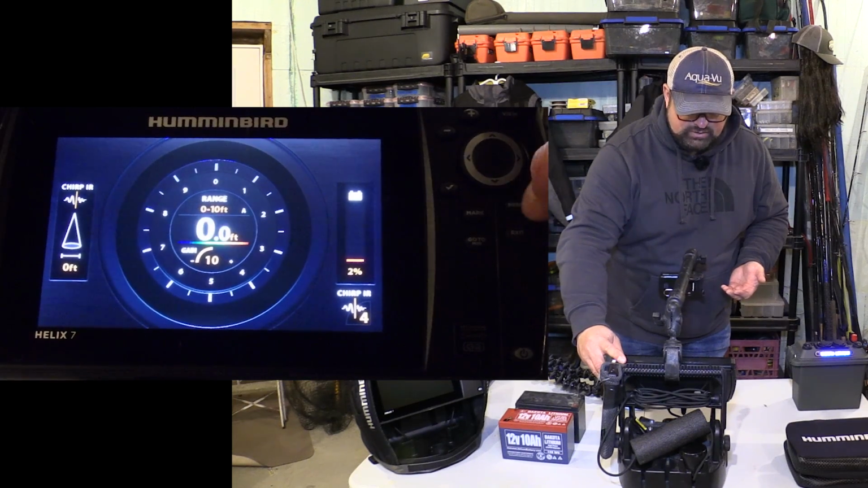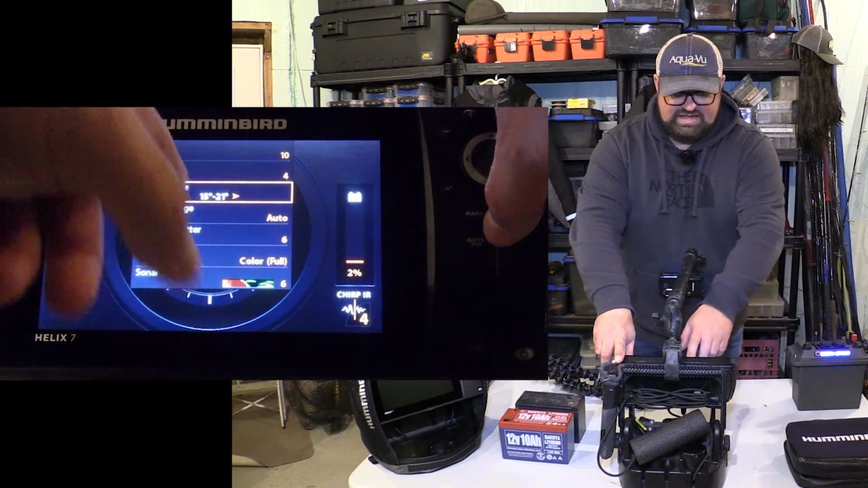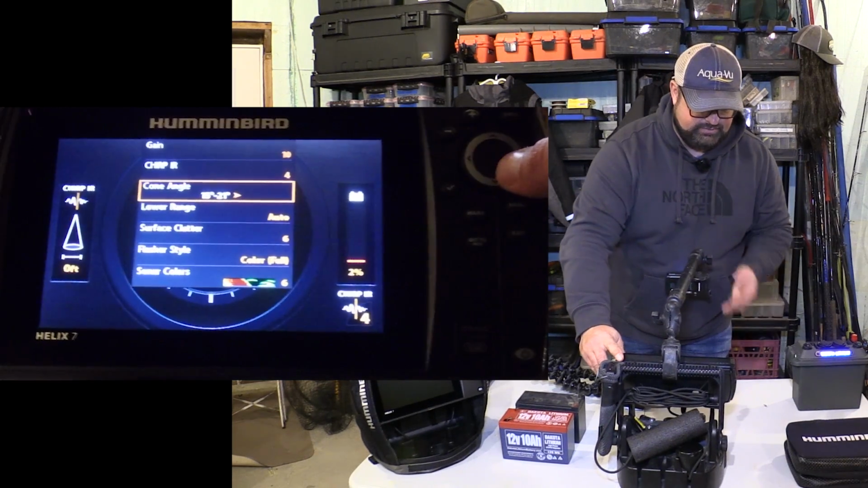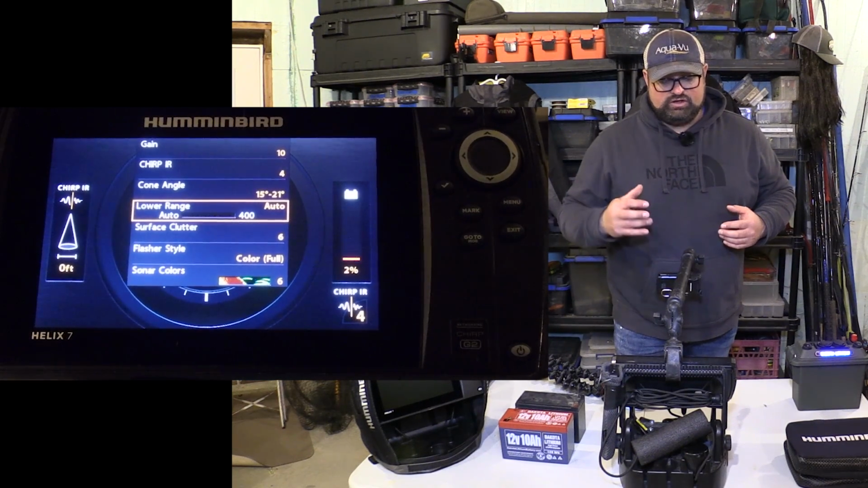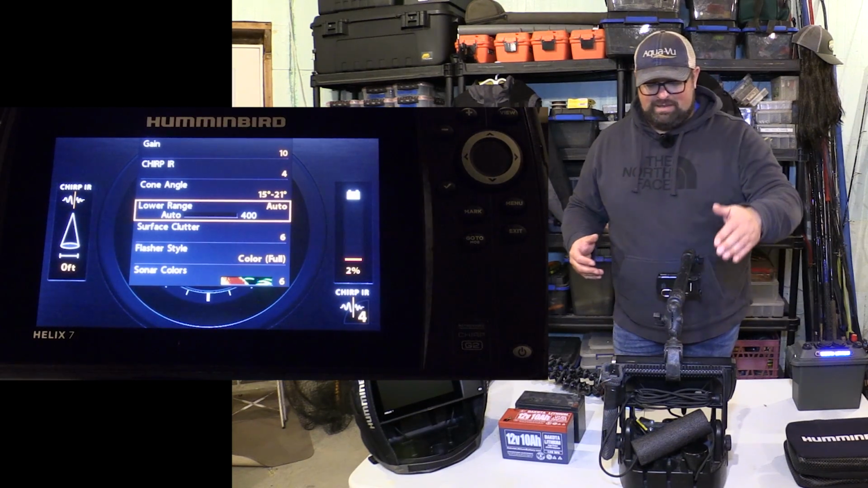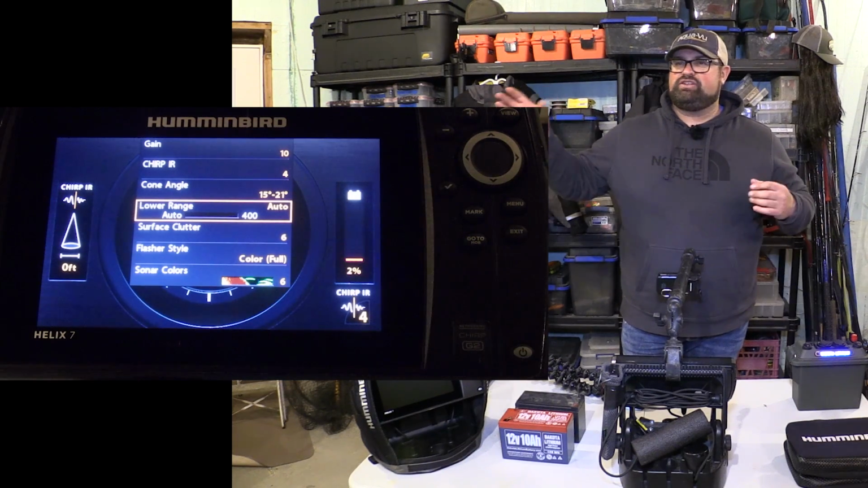And then if you come back into there again, your cone angle, actually, you don't adjust that when your chirp is on. Your chirp will dictate what your cone angle is going to be. Your lower range. This is something I think a lot of people don't use, and this is what is going to increase the most out of your unit because it's always jumping around on you. Maybe you're not using the full dial. And I'm going to try to be putting pictures up on the side here.